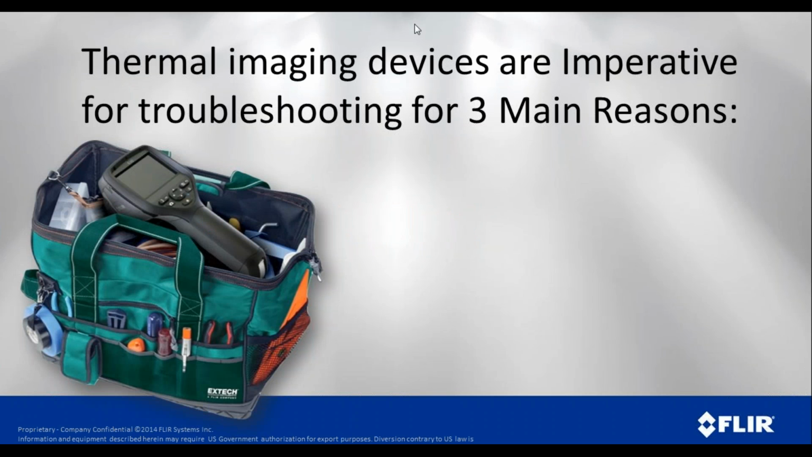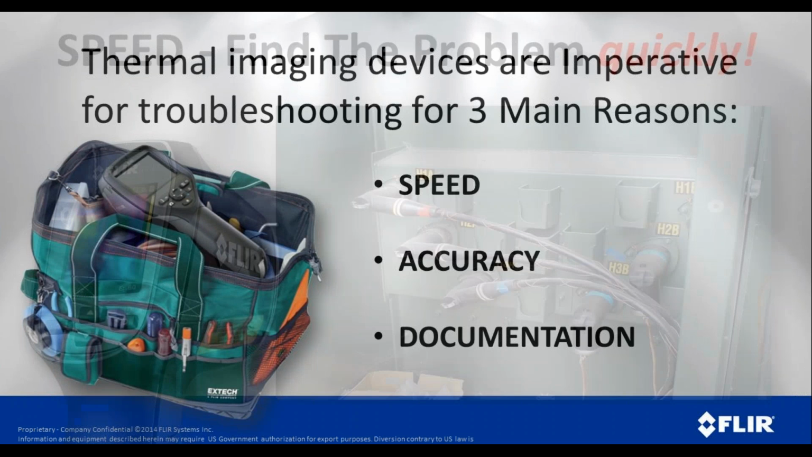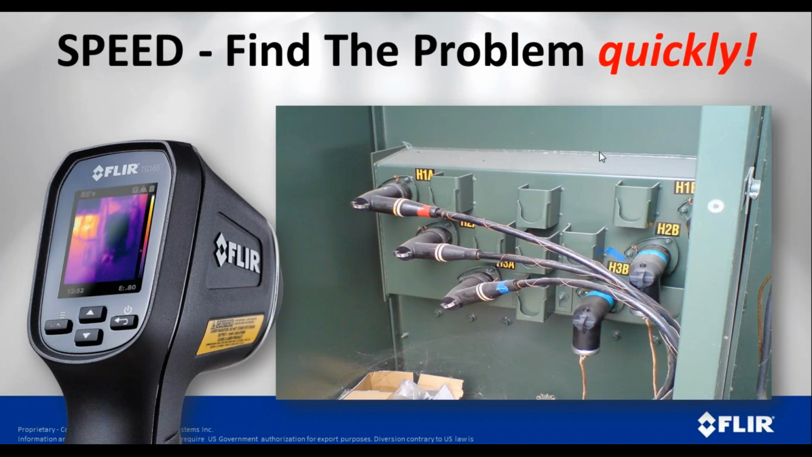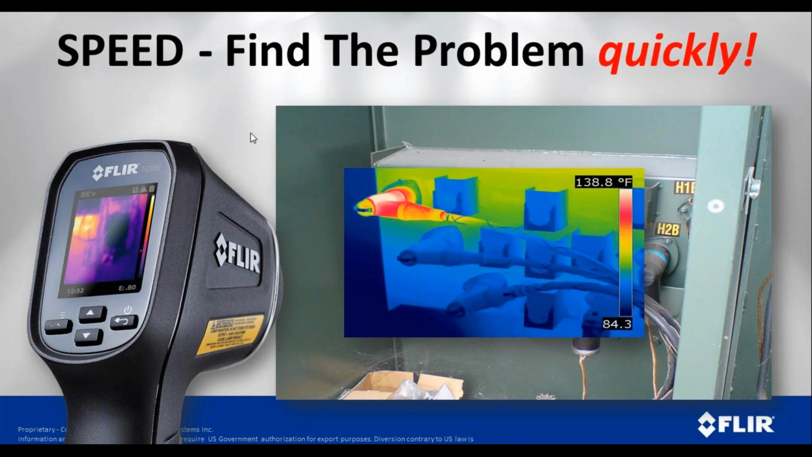So thermal imaging devices are very important for troubleshooting for 3 main reasons, and that is speed, accuracy, and documentation. When we talk about speed, this is a pad mount transformer. If we were to take a look at it with our eyes, well, we don't know which one of these connections, which one of these elbows might have a problem. If we were to go up with a spot temperature gun, we might could find that. Certainly we could go up and grab them, but I don't think I would want to do that. But with an infrared camera, we can very quickly see that that top left elbow is hotter than the other. And so now we know where to put our emphasis.